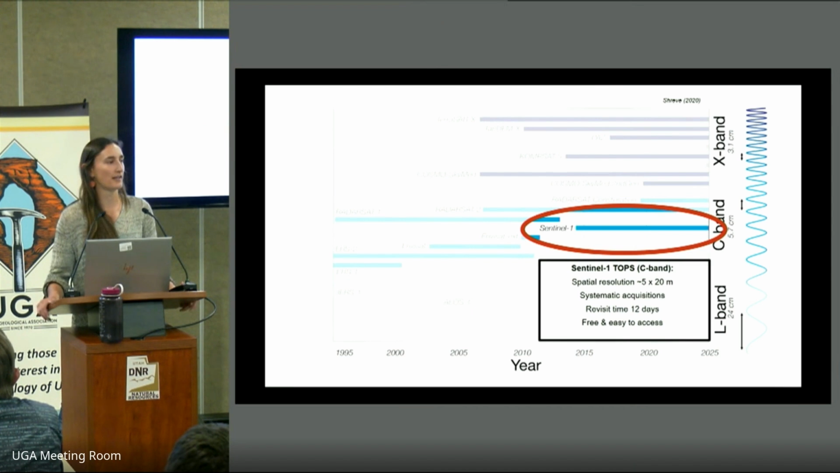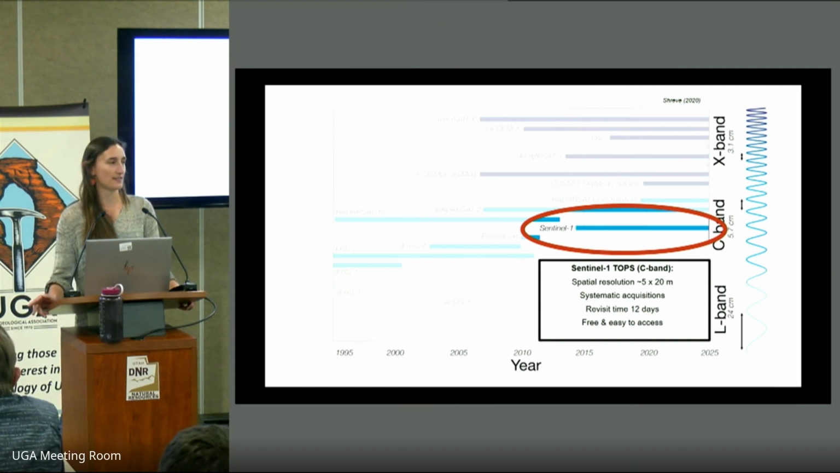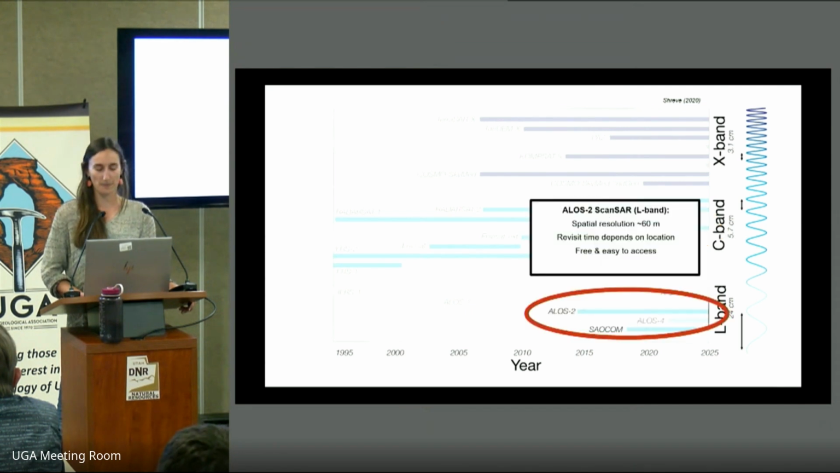In this presentation, I am going to focus on freely available data that can be downloaded without having to have a quota or a project with a certain space agency. So the first of these data sets is Sentinel-1, which was launched by the European Space Agency. It has a spatial resolution of 5 by 20 meters, and it revisits a particular point on the Earth every 12 days. And in some regions, this is even increased to every 6 days.